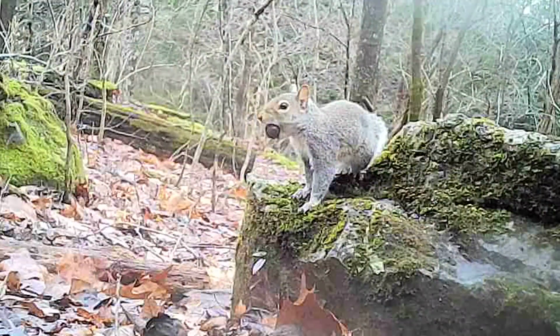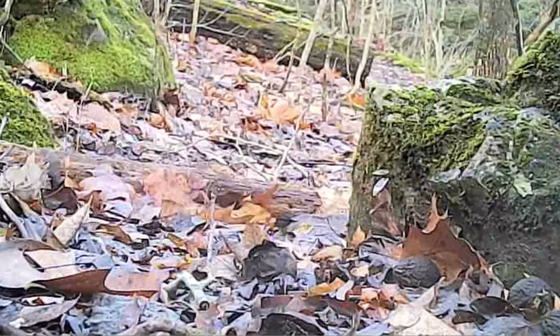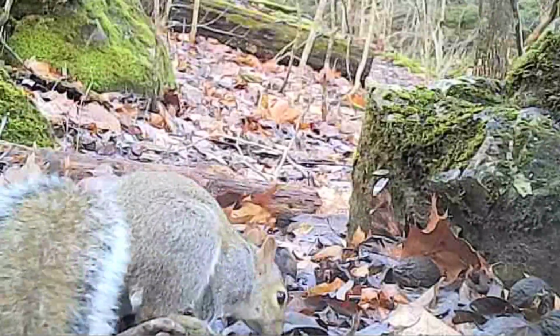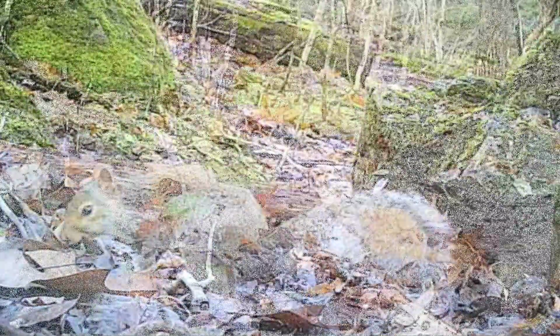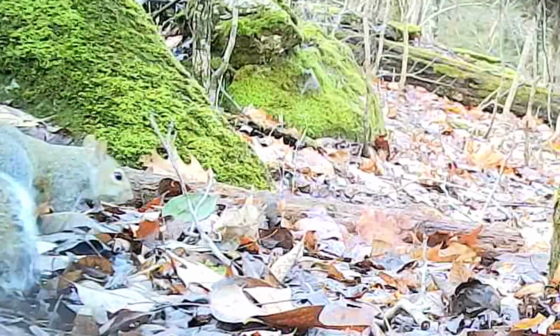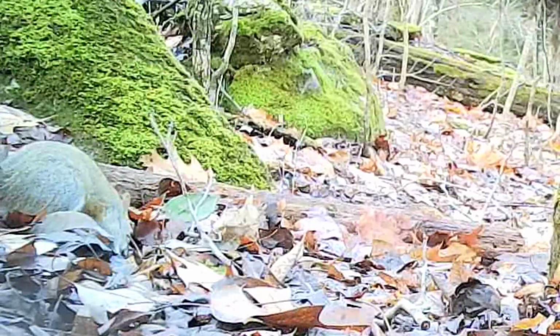But there's old Ricky. He works these nuts all the time here. He's still got some walnuts laying here too. I'm glad they had plenty of mash this year. They made it through the winter, but winter ain't over yet. That's for sure.